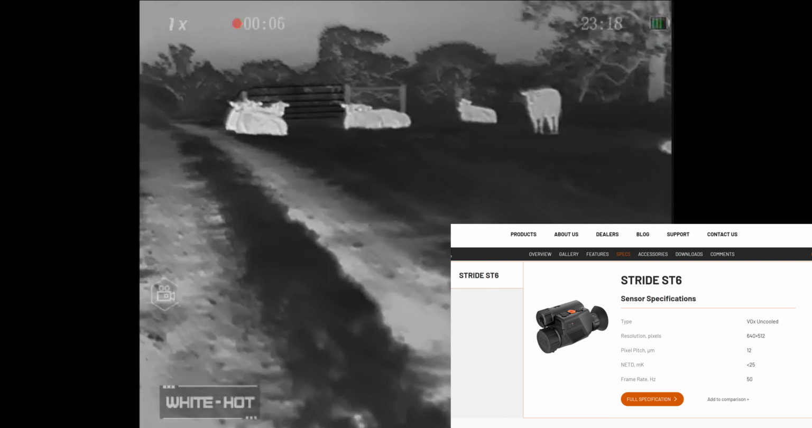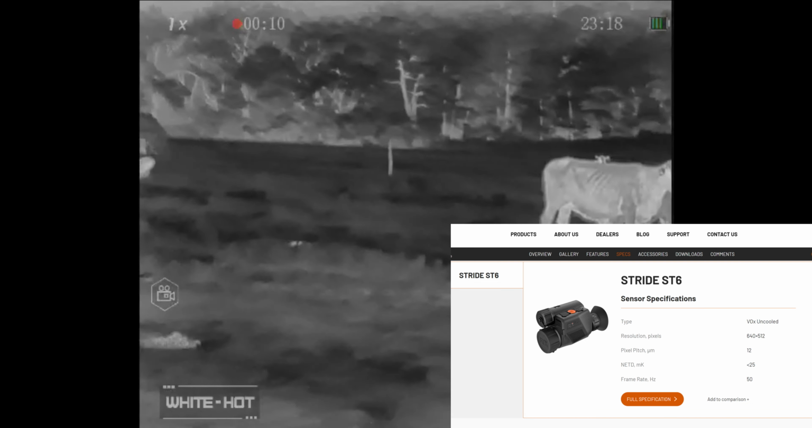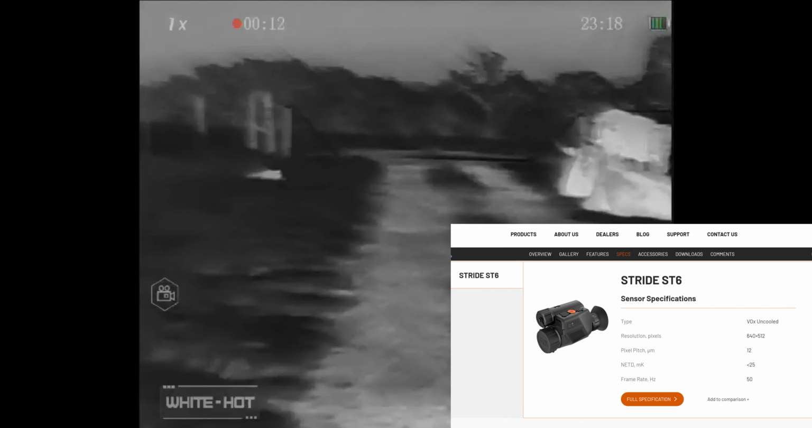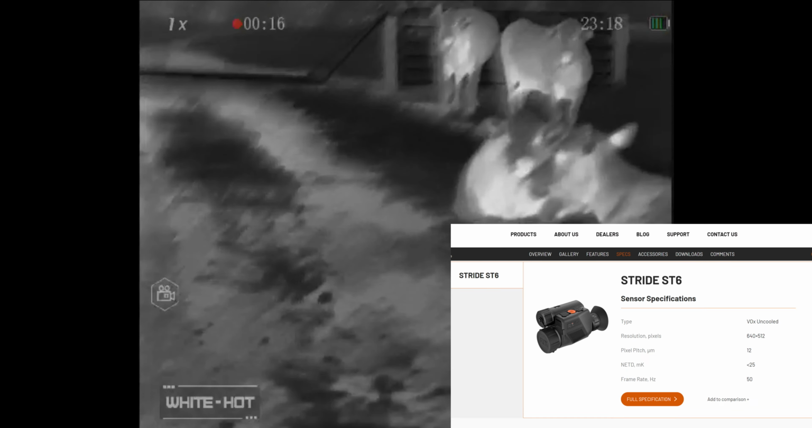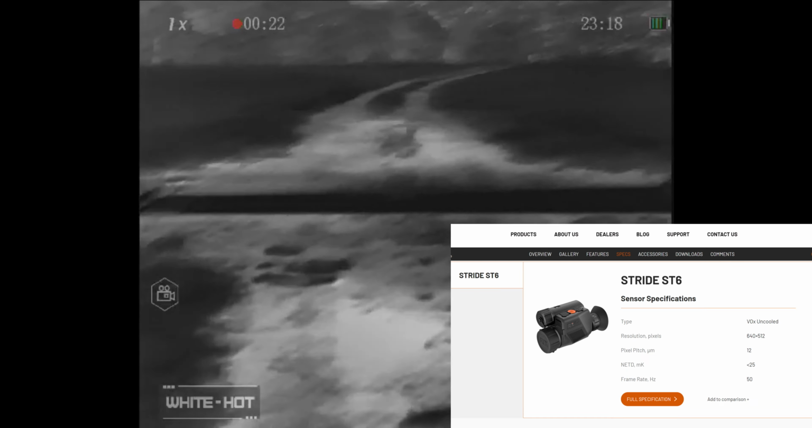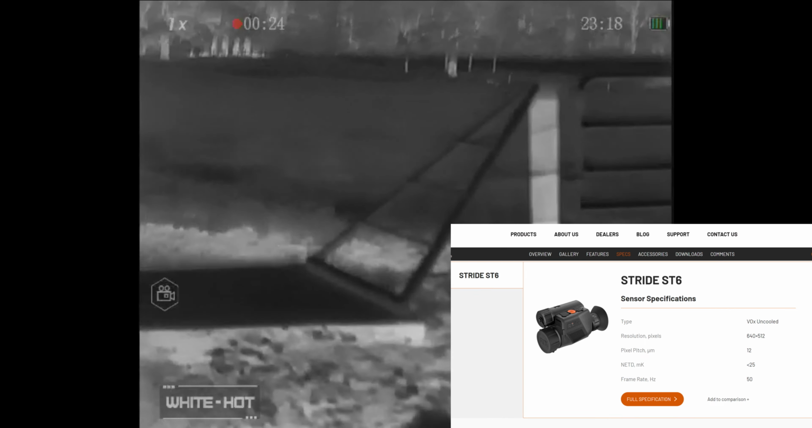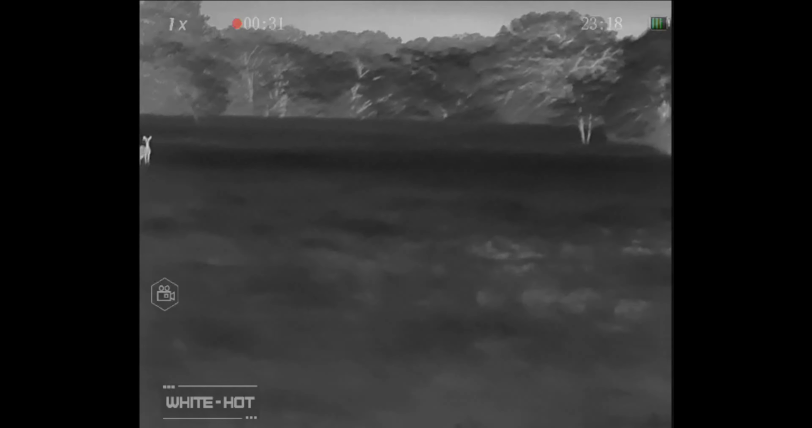pasture. So all the footage that you're seeing right now is through my Rix Stride ST6. That is a helmet-mounted monocular, and this is a very affordable 640 unit. One of my next videos is going to be a full review on this, but just a quick hint on that: this thermal monocular that goes straight to my eyeball is wonderful. I'm so glad I've upgraded to one that has onboard recording, but it does not have any audio. So all that you're going to see is video.